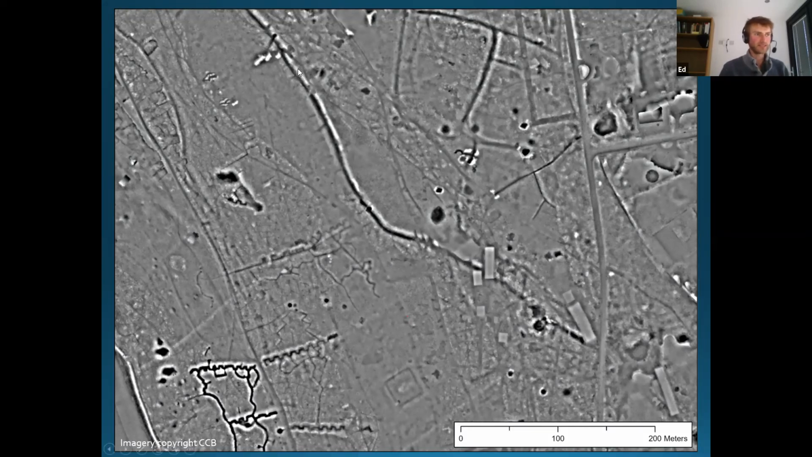So in essence, what this means is where things are white, it means they are positive features, so they are banks or mounds above the surrounding terrain. And where things are darker, where things are black, it means they are ditches or pits, so they're negative features relative to the surrounding terrain. And this means we get all sorts of lumps and bumps showing up across the whole landscape.